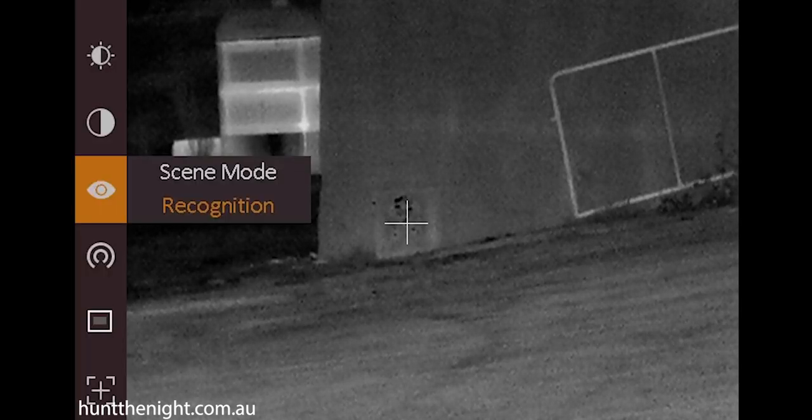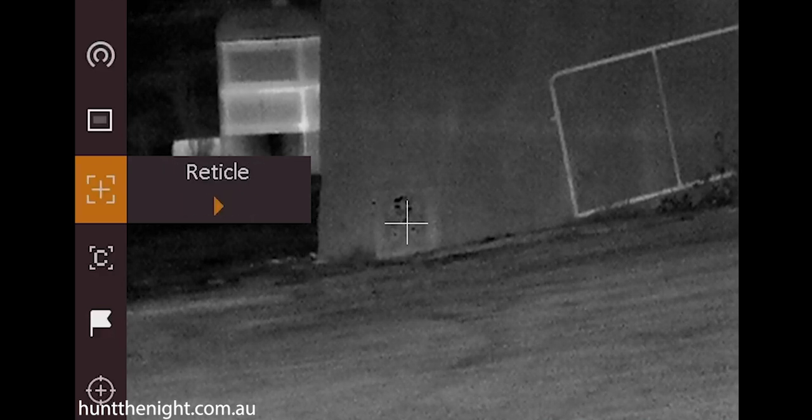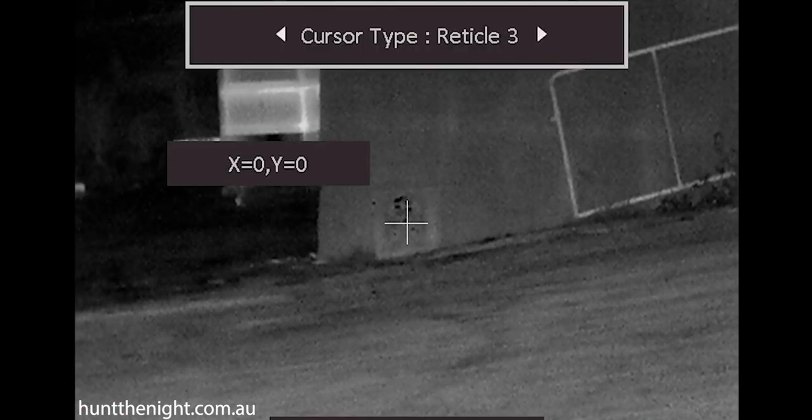Anyway, what we're going to do is a better way of zeroing the HIKMICRO Thunder series of scopes. As you know, they don't come with a one-shot zero system like they do others. So we're going to use a different system in this. It's called trajectory. Trajectory is really used for measuring holdover, and it's separate to our reticle system.